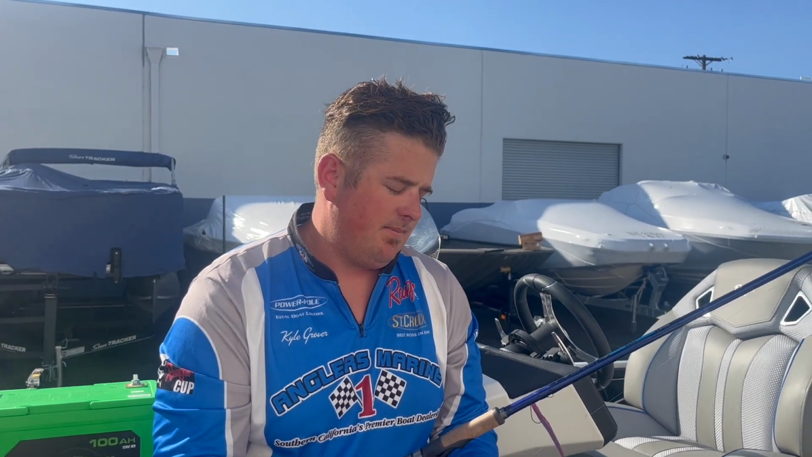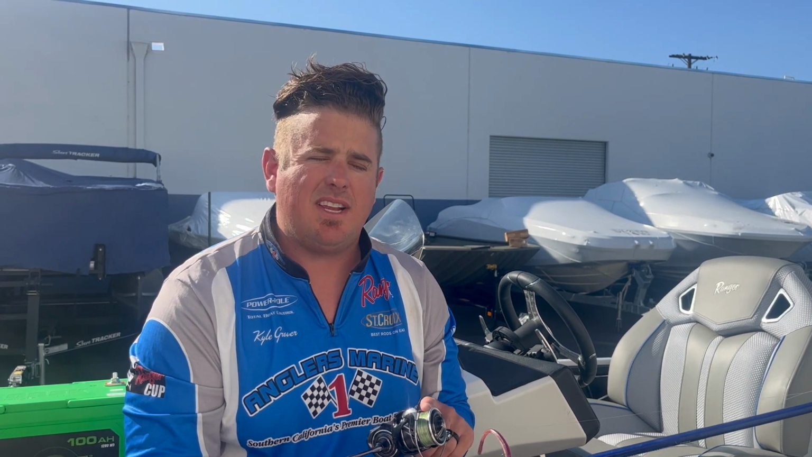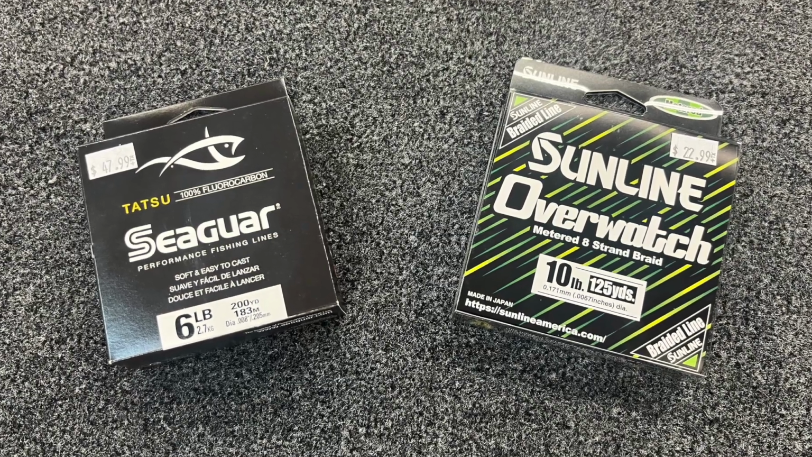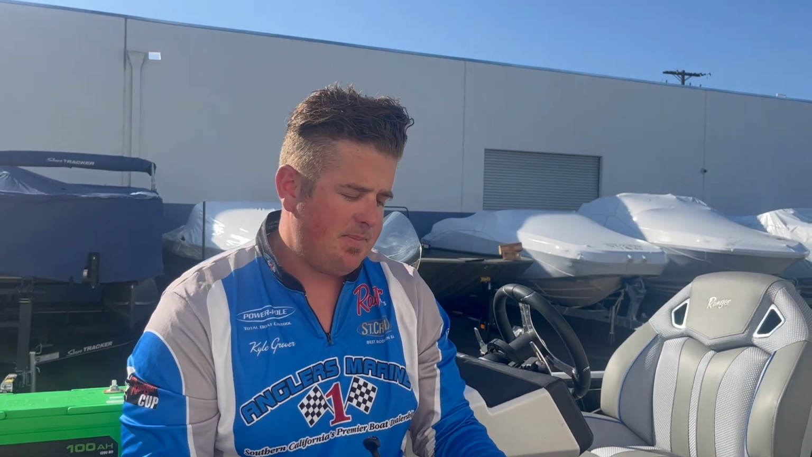Whose braid are you using? Sunline braid. It's some new stuff they came out with. I think it's called Overwatch. It's half chartreuse and half green. I could see it move, like when one would bite it, I could see it jump a little bit on the surface. I like that.